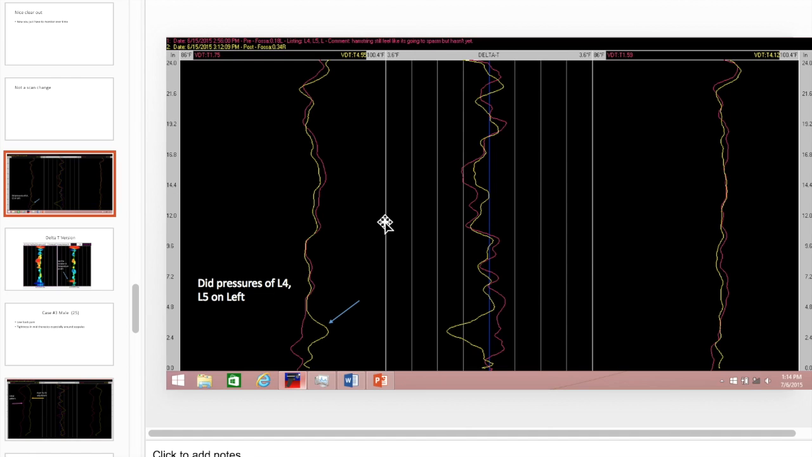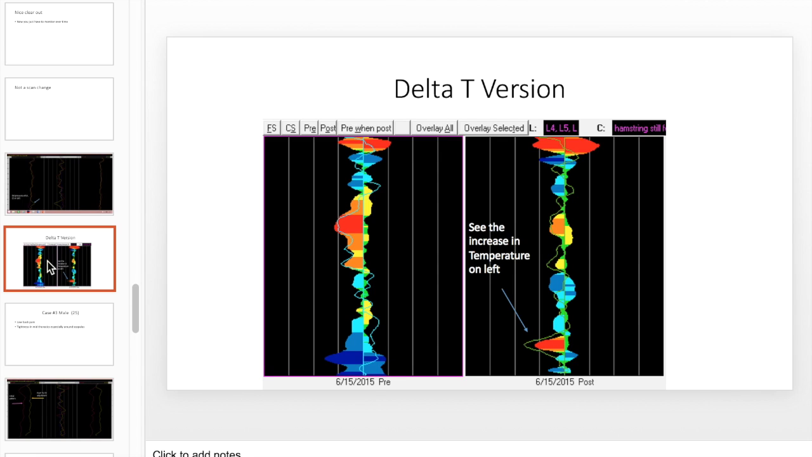So this one. What I did is I wanted to see if pressures on the back would change thermography. Say I did an adjustment and I got a little bit of a scan change. Is that really a scan change, or is that just because my hand was on there causing the back to be hot? So I did pressures L4, L5, and then the yellow is the post scan immediately after. As you can see, that wasn't really a scan change. That was more just my hand being on the back.